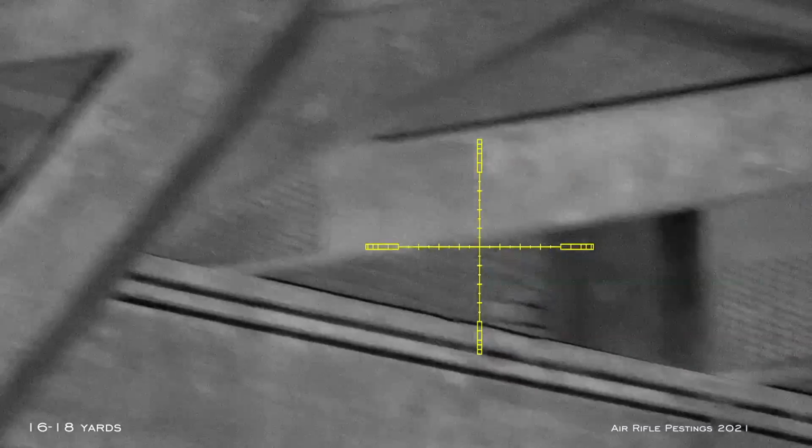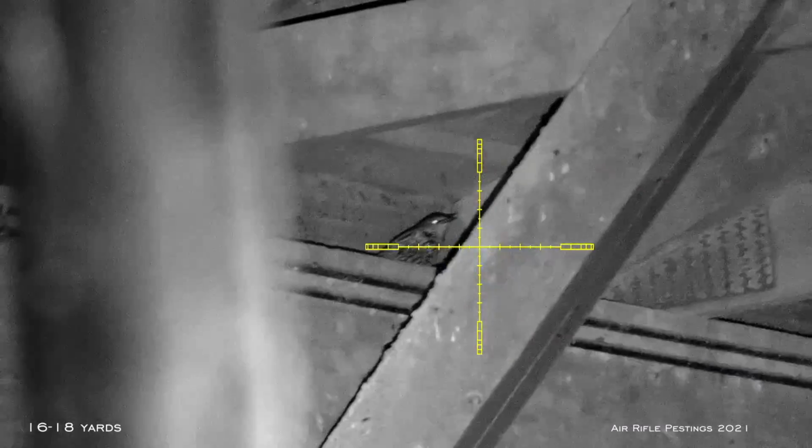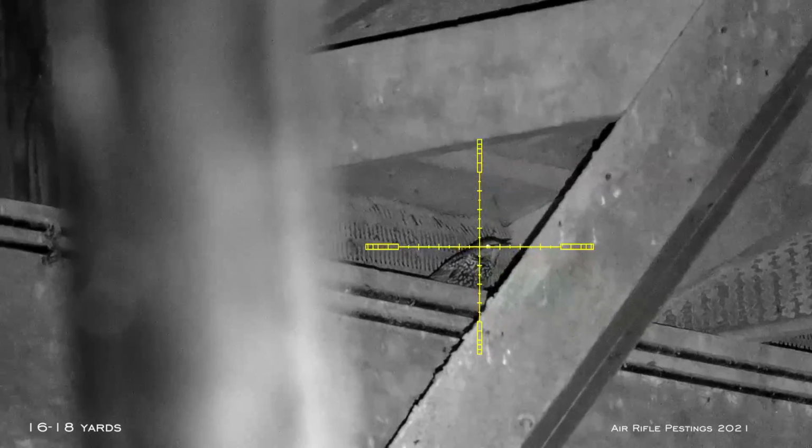So this guy had no idea what was happening, so I got him on my side as well. He's about 16 yards. I might have hit this guy slightly low, and he's starling number 4.